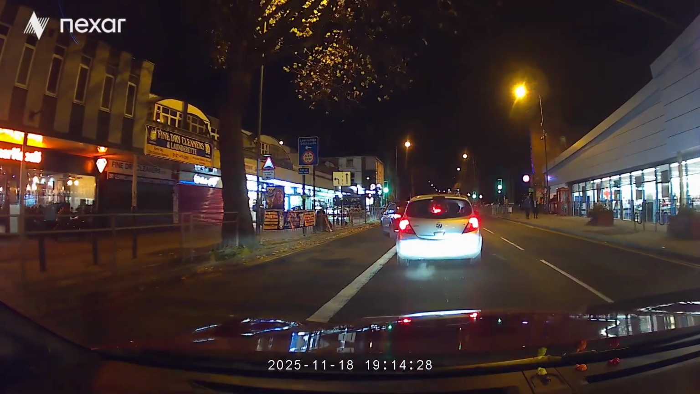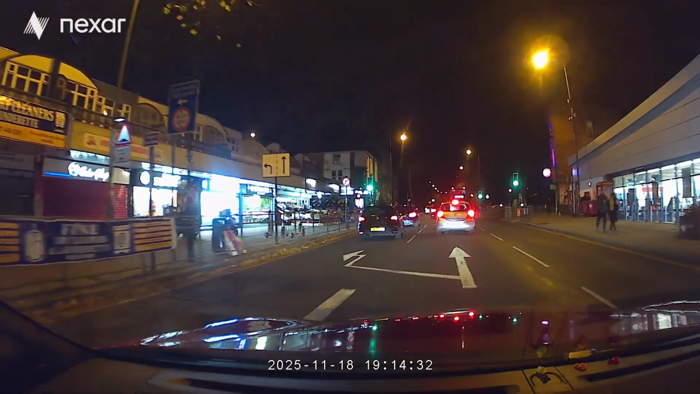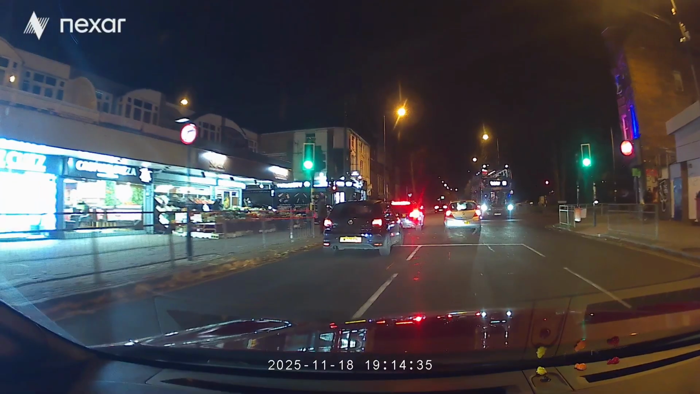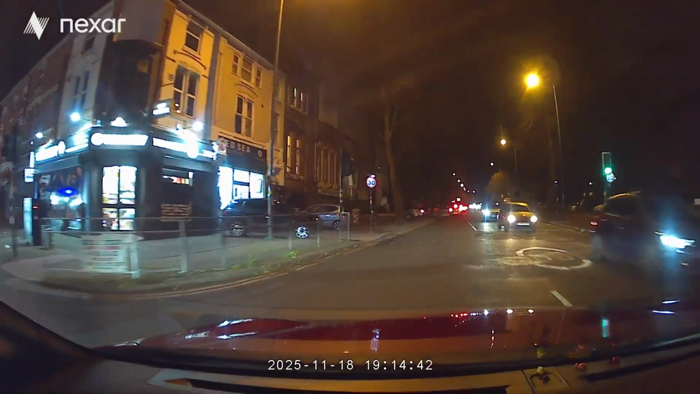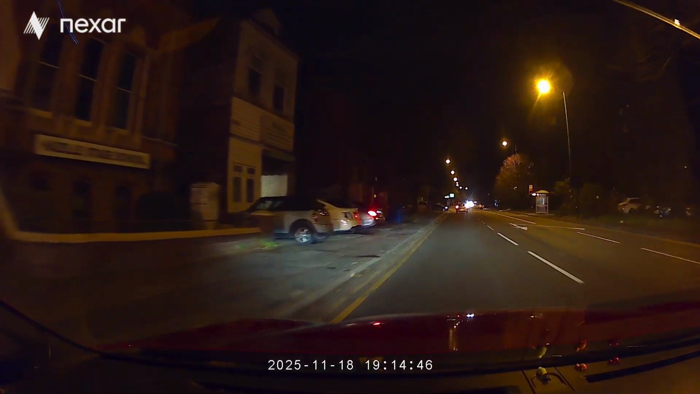Yeah, the bus lane's not in operation anymore. True. Yeah, we can go straight in this lane. That's a double check. It's a bit close there. The road gets a tiny bit narrower, I think, just at that point.